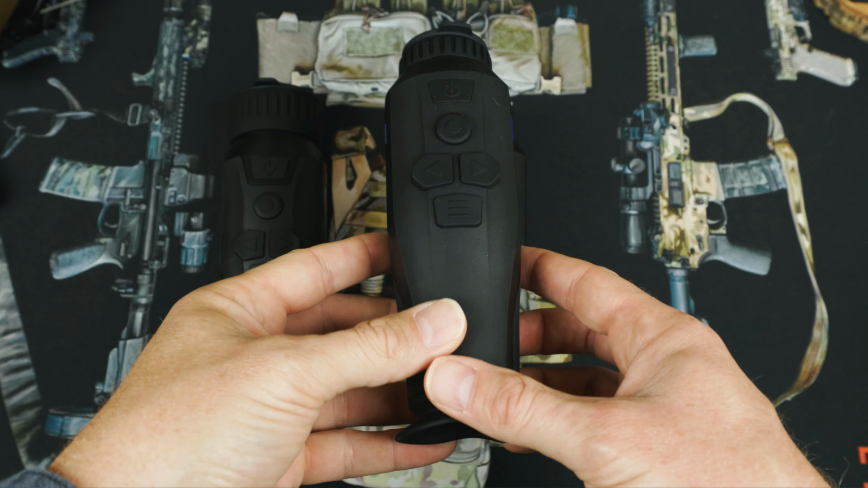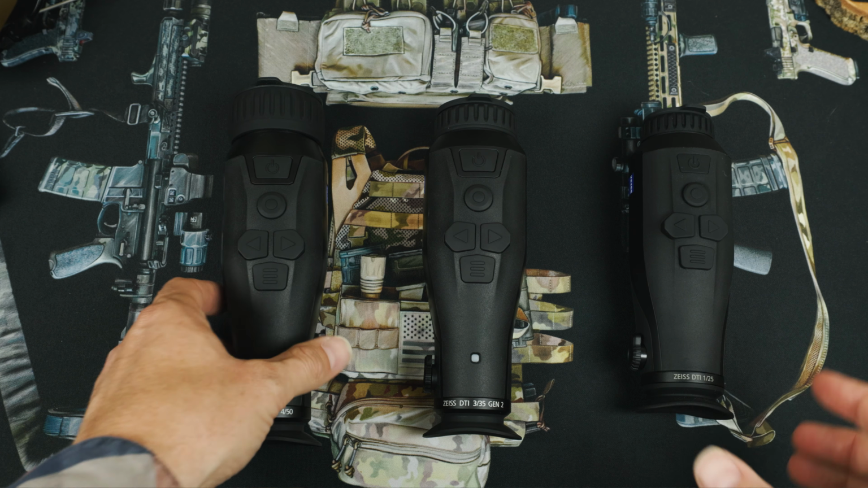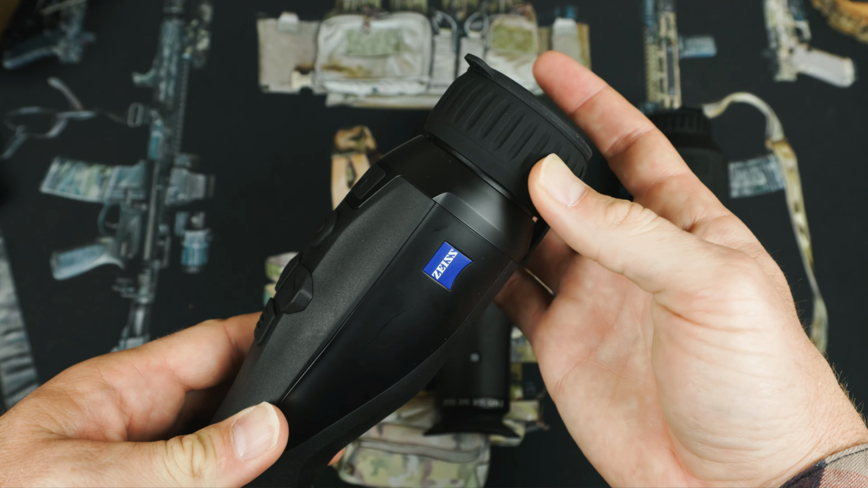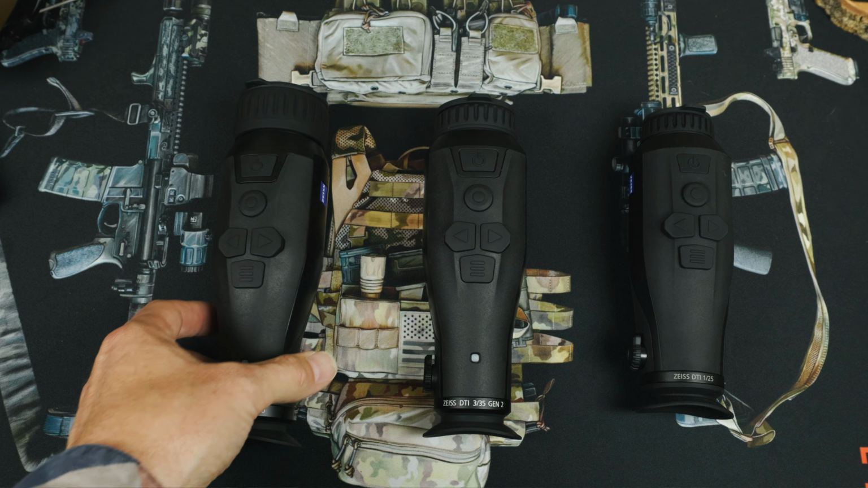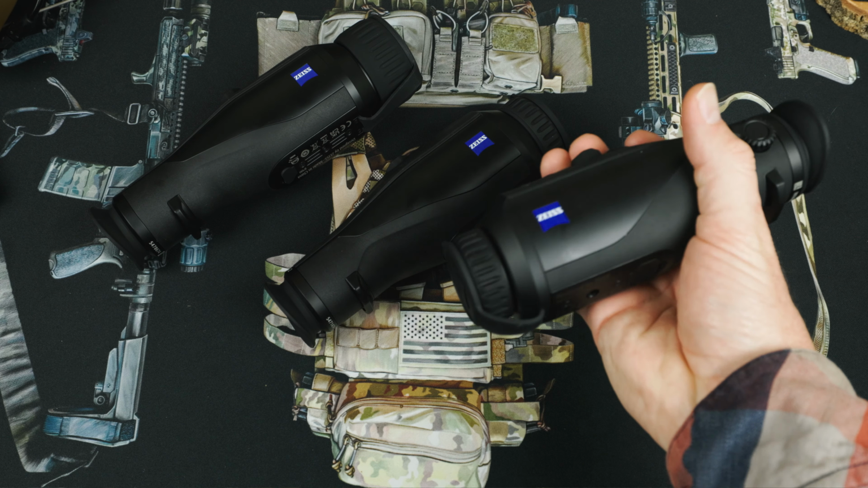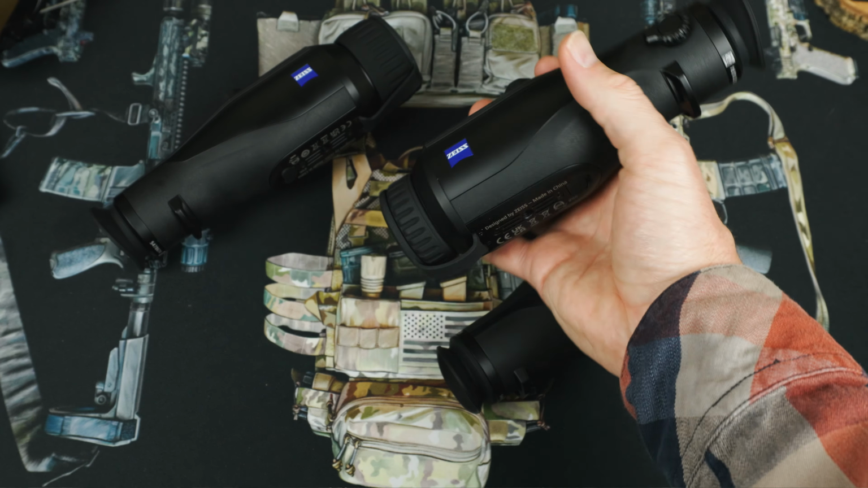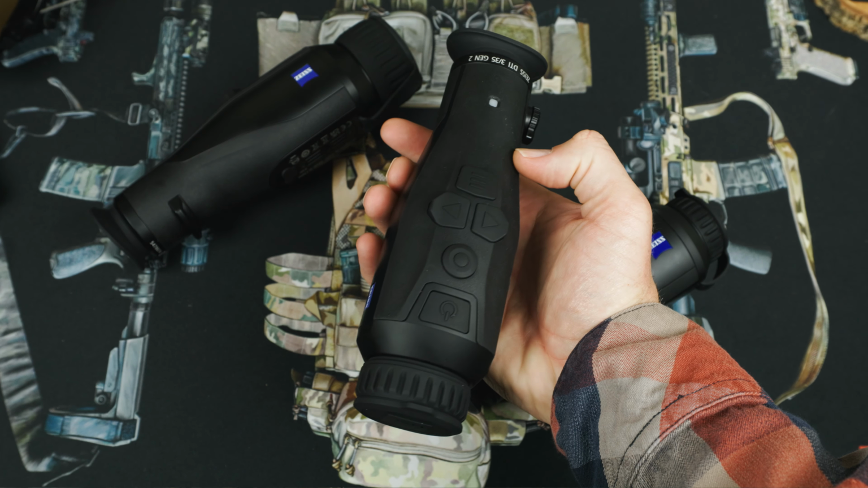And looking at all the tiers of the devices together, we see that they all have that same front focus ring along with the same controls. You also see the same rubberized coating with the same overall ergonomic designs. What we mostly see is an increase in size, with the 450 being bigger due to the larger sensor and lenses. Looking at all three, none of them felt unwieldy, but the 335 just felt like the right balance of technical power and size.